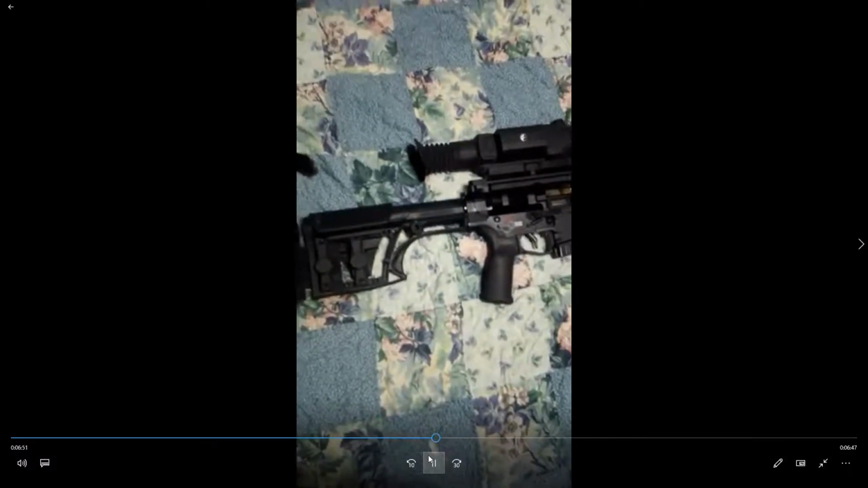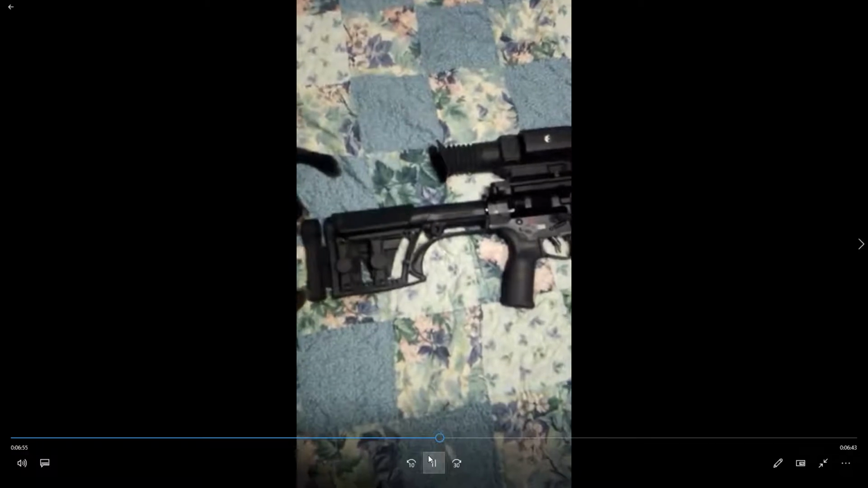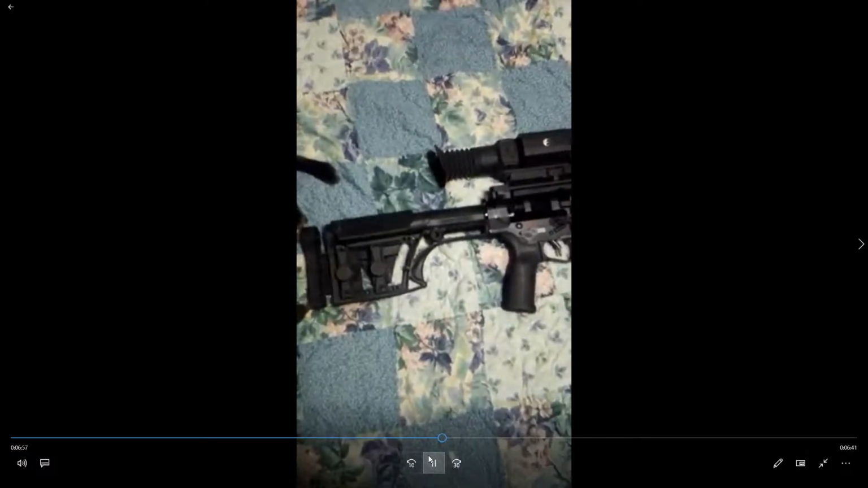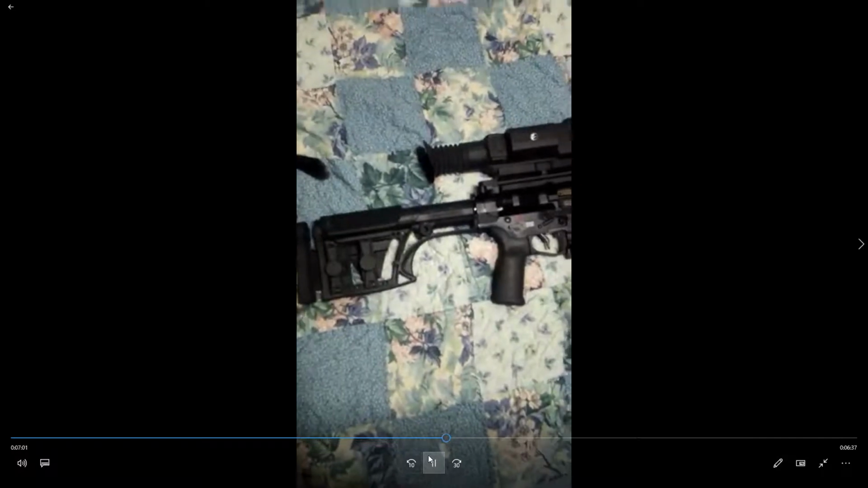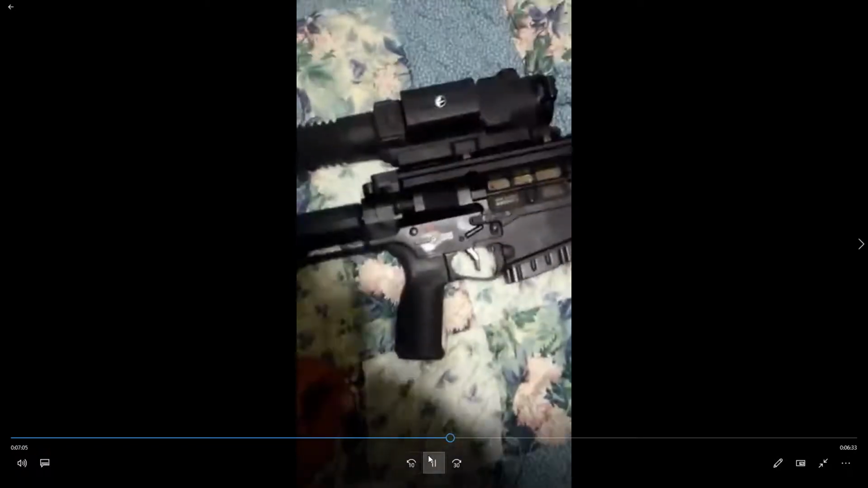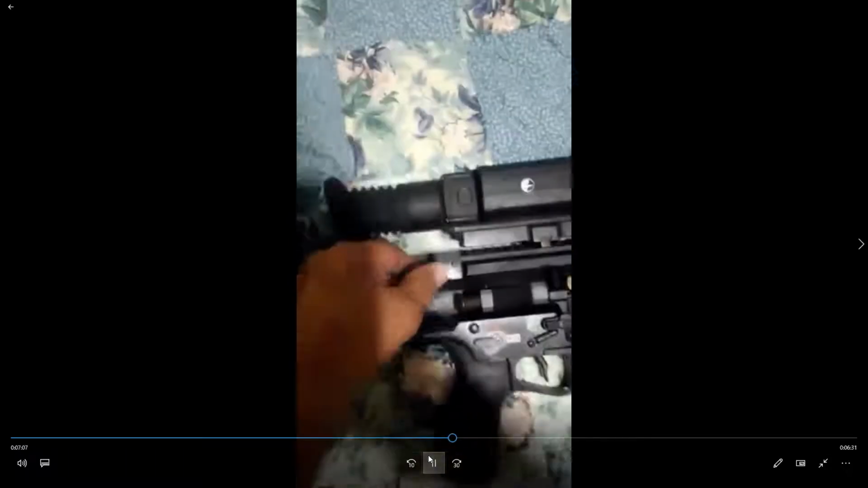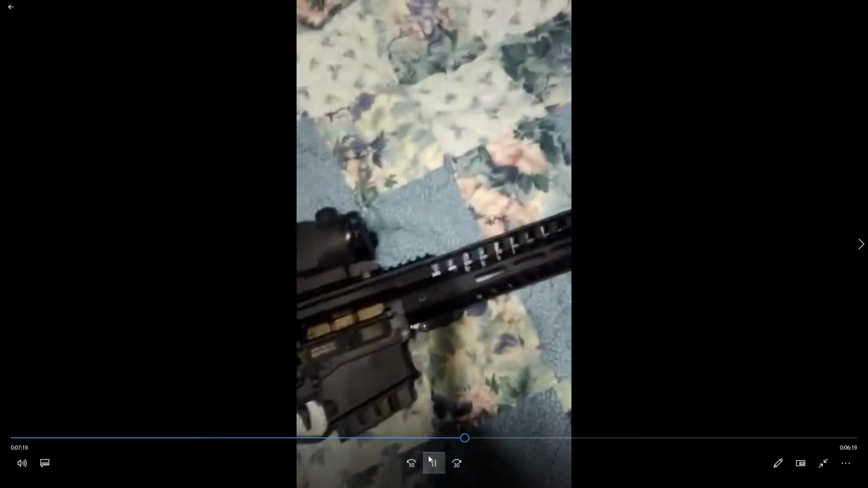The parts in them are a little bit different, and I just find that they are not as reliable as if you get a full rifle length tube here. And anyhow, some more things about POF. They've got an ambidextrous slide pull deal there. And if you notice, it's got that full length hand guard.